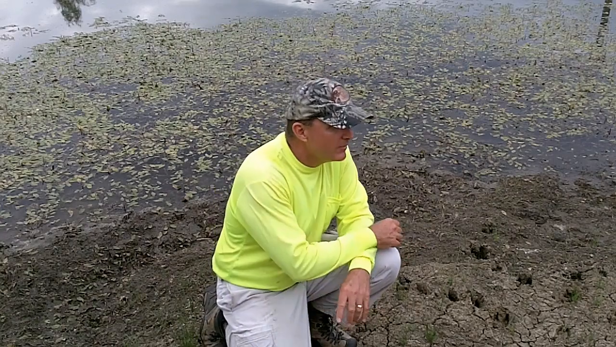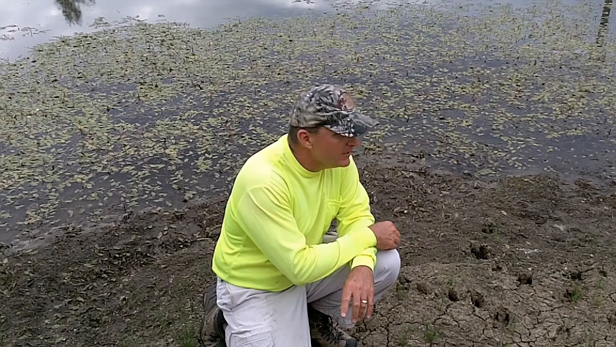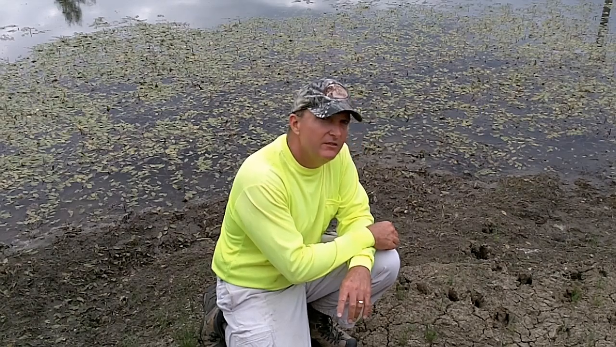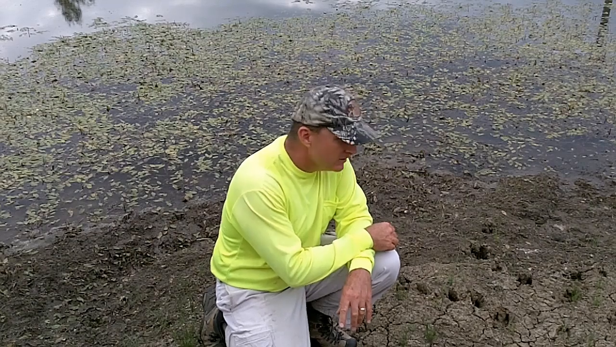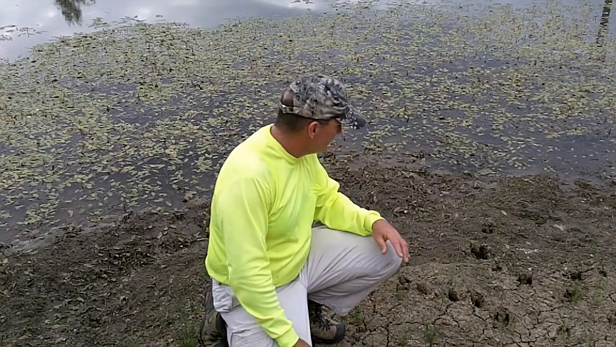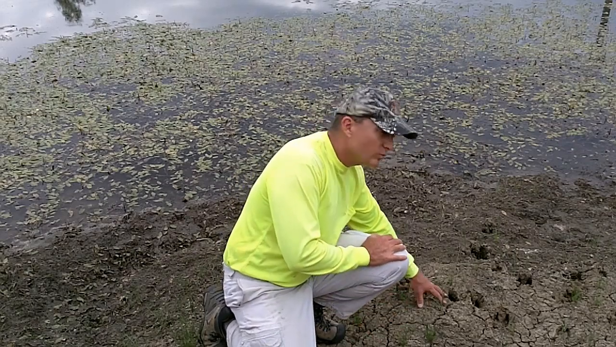I'd say this pond right here might be down maybe 3 feet, somewhere in that vicinity. 2.5 feet.